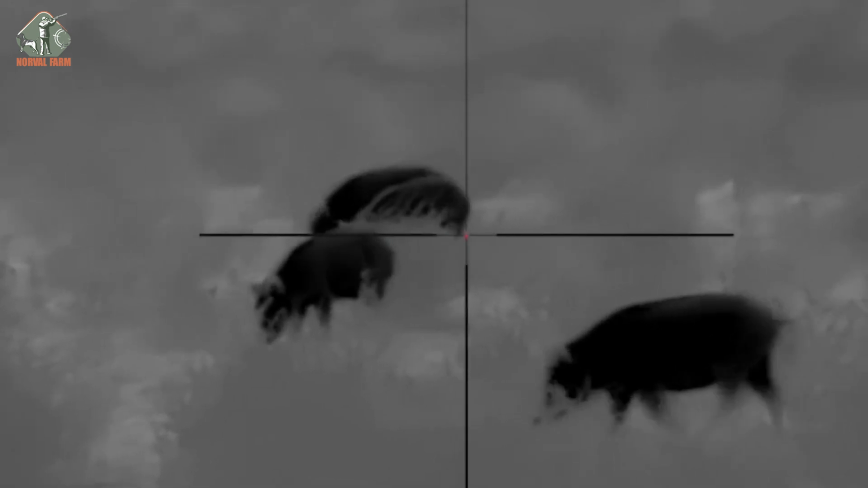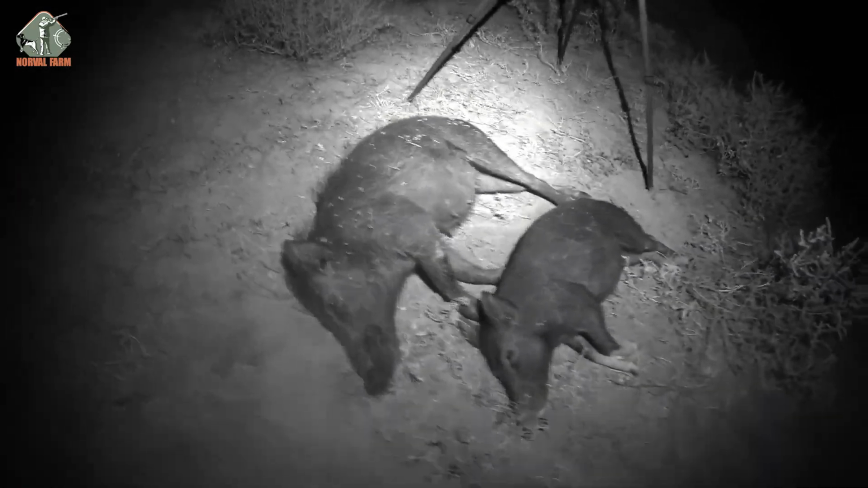One shot, one kill. But that bait didn't just lure one, it attracted a whole herd. The biggest and strongest were always our priority. Two well-aimed shots brought down two more. We paused to catch our breath before the next round of pursuit.